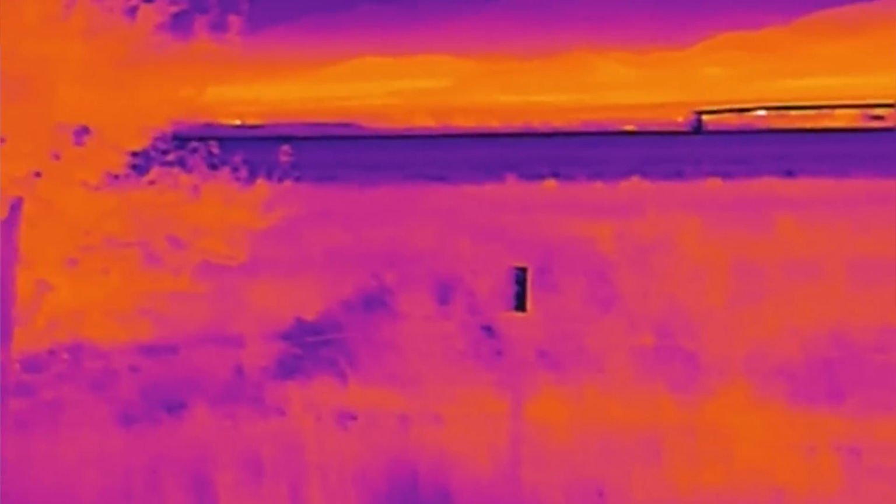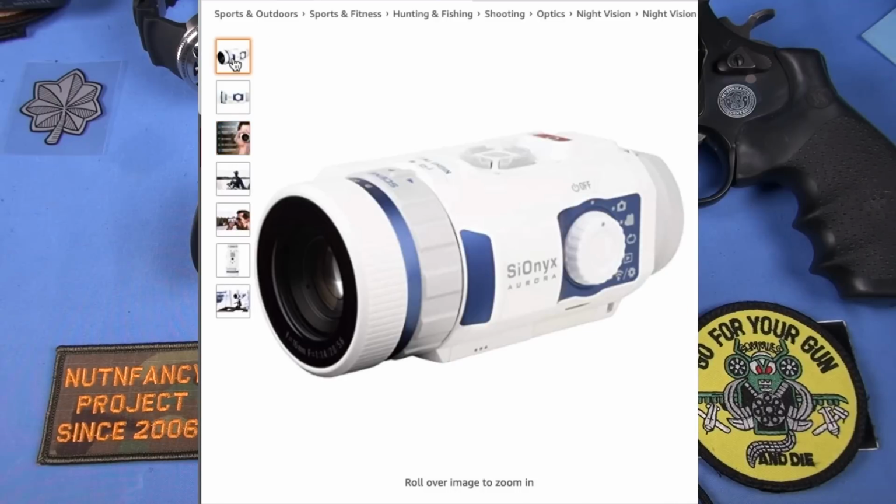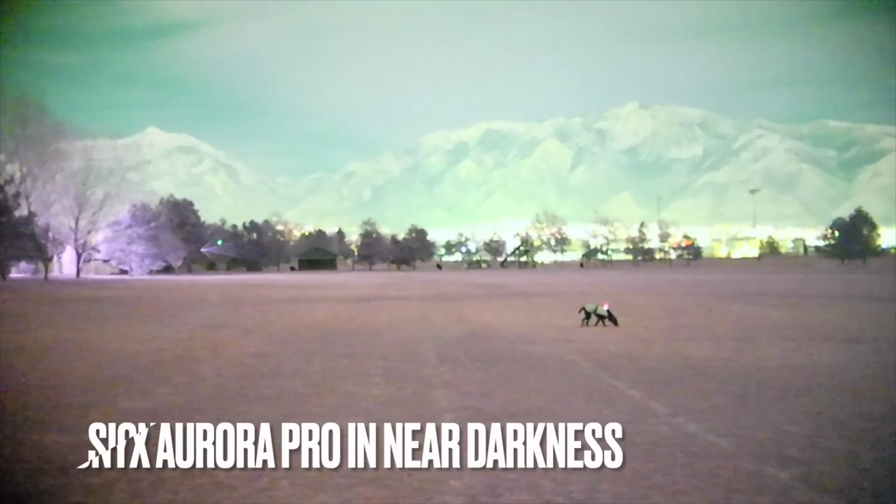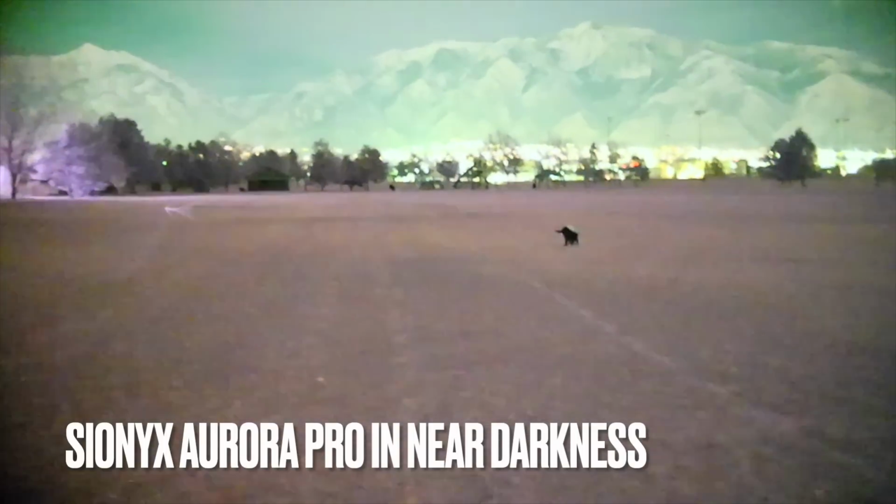Now, I've done some night vision device reviews already. Not a ton. They're hard for me to do. They're hard for me to get. This is the first one that I've bought. Well, not the first one, but it's a substantial expense. Again, thanks to the donors that allowed me to have the funds to purchase it. It is by request, by the way.